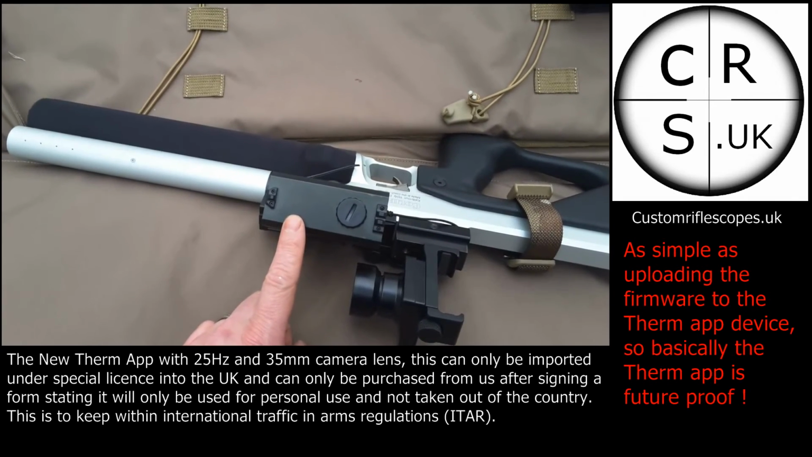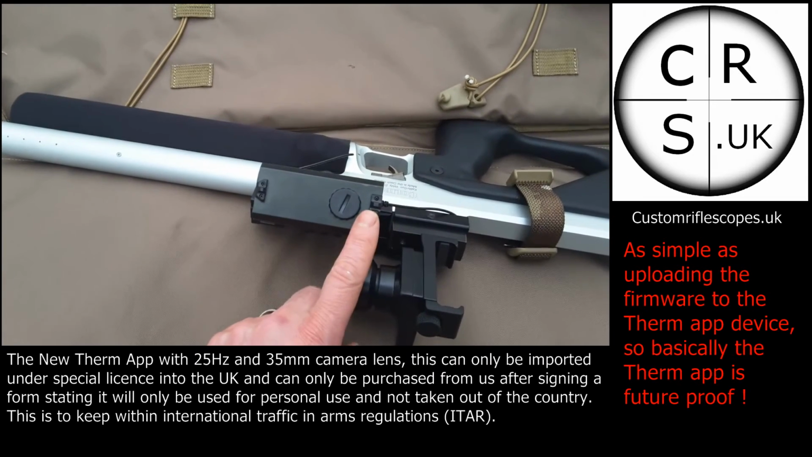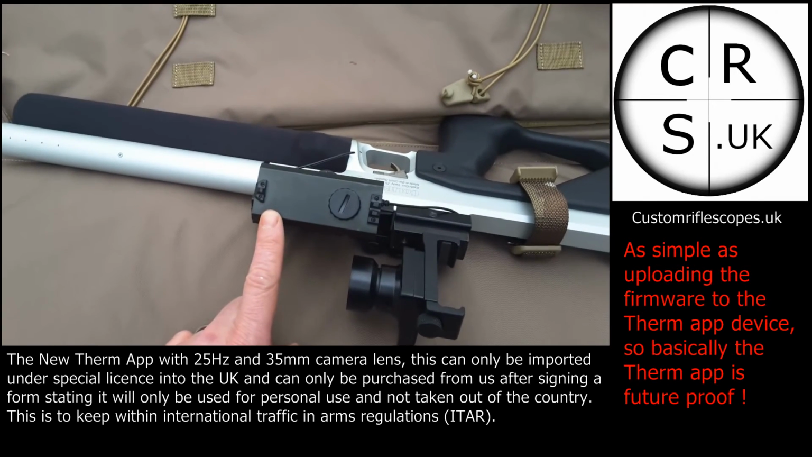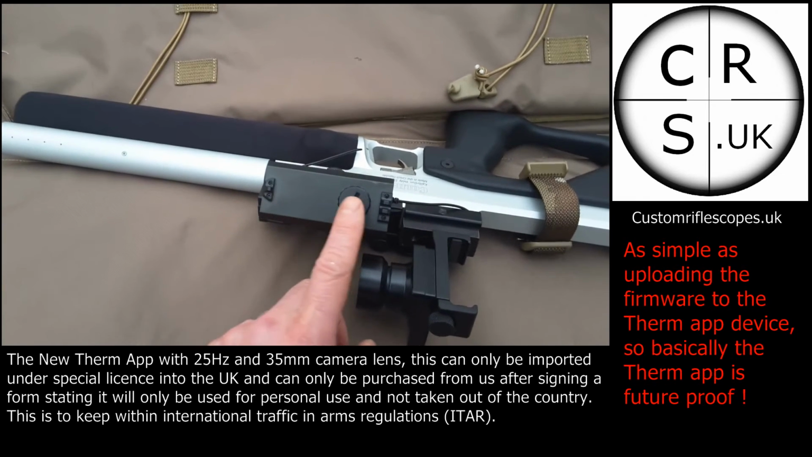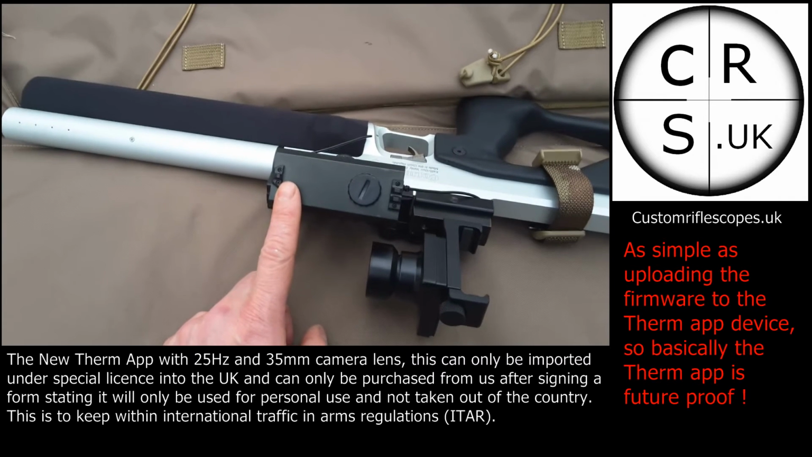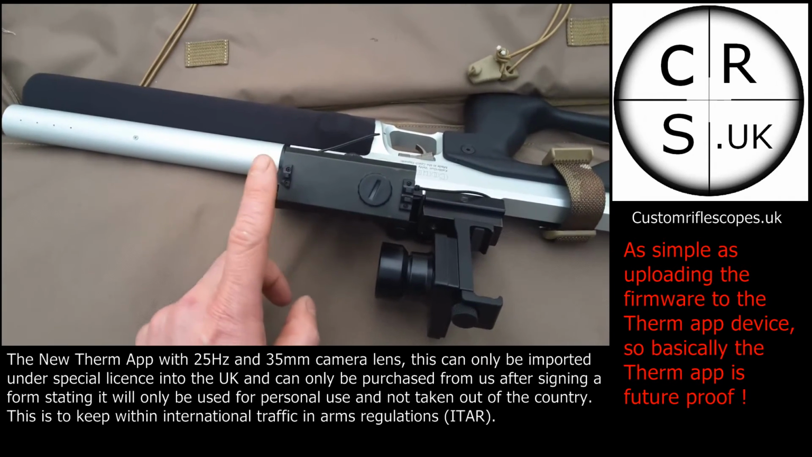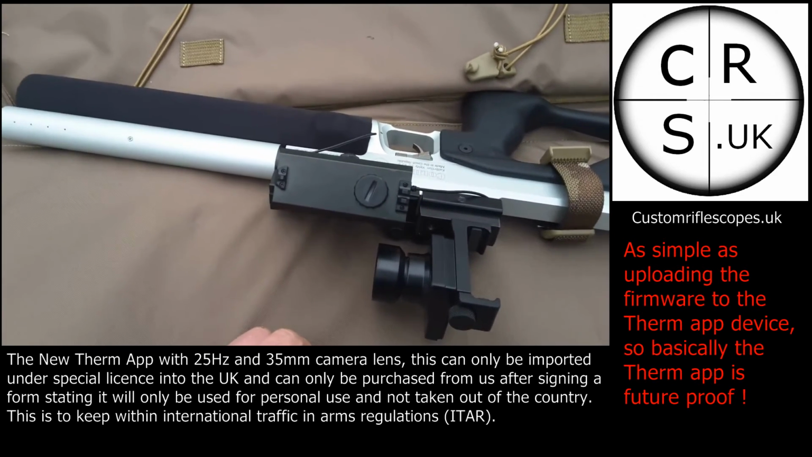Now obviously, if you're going to be aiming at a rabbit, it's going to be very hard at 300 meters to put this dead on a rabbit. But you wouldn't generally aim dead on the rabbit. You may have a building next to it, you may have the ground that you can use next to it, or you may have a tree that's next to the rabbit, so you just range off the tree, and then that will give you your range.